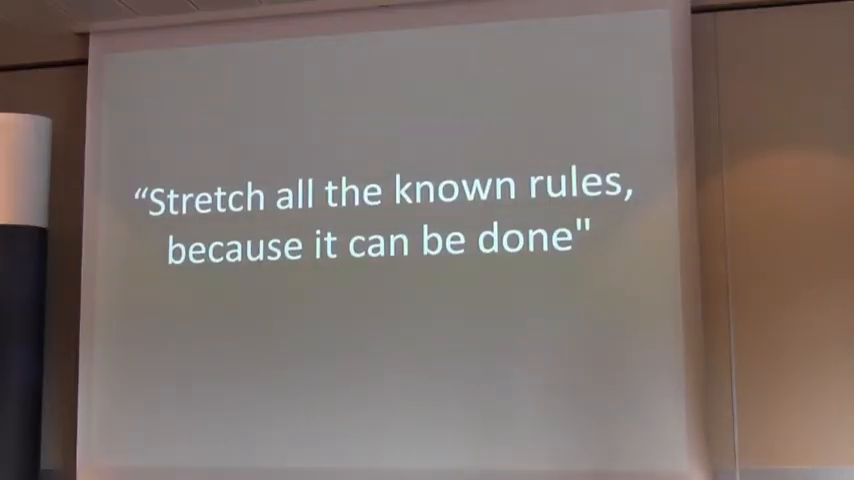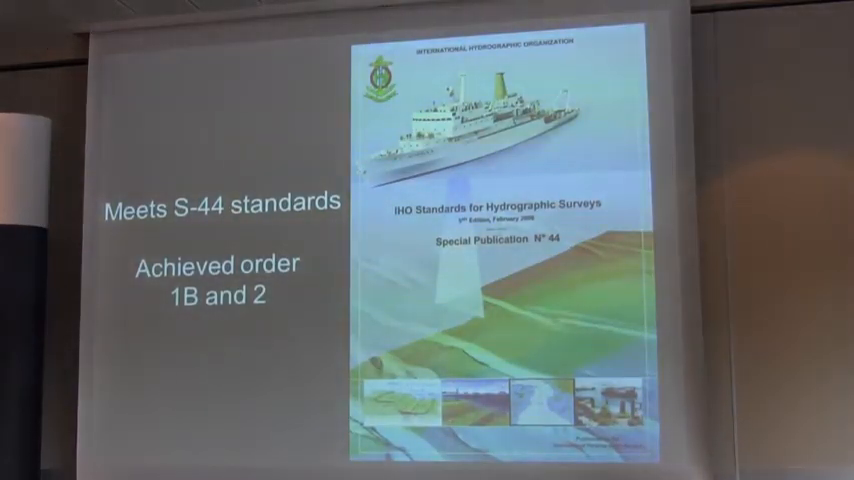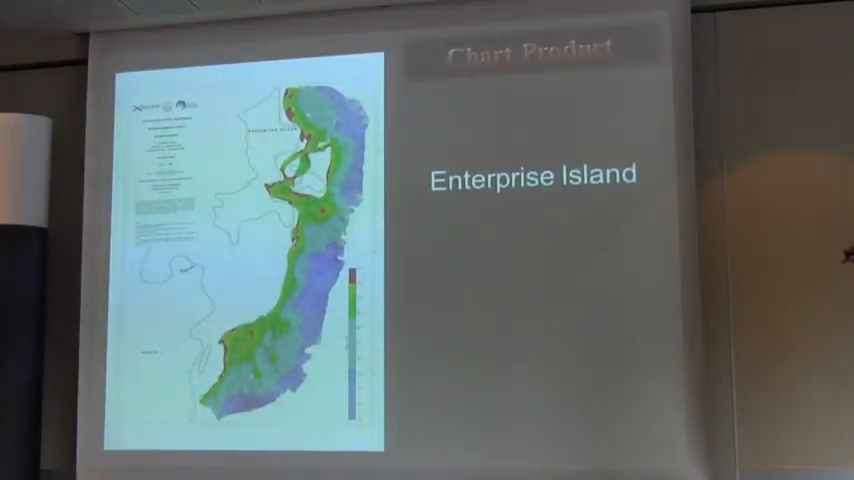The reality is that what we did actually stretched all the rules, because a lot of people said that we couldn't do it, but we also had a huge amount of support from people who were encouraging. Because if you can think about it, if you can work through the logistics, and if you can use your mind and think creatively, it's amazing what you can do. Yes, we did meet S-44. We got Order 1B and Category 2 on all of the actual data. Not bad for a little sailing boat, and it certainly didn't cost $1.5 million for the 15 square nautical miles which we actually did.